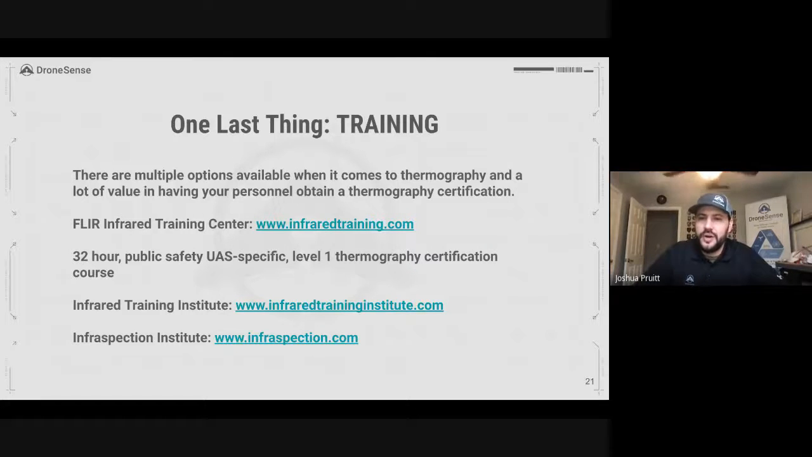But Coitt, I want to get you to hop on back here again. Coitt and a couple other guys on this call operated on the wildland fire that they had out there in Bastrop, Texas, a couple of weeks ago. I want to turn it over to Coitt to let him talk through some of what they experienced, some of their use cases and limitations. I think this is valuable to hear when talking about thermal. So Coitt, I'll turn it over to you.